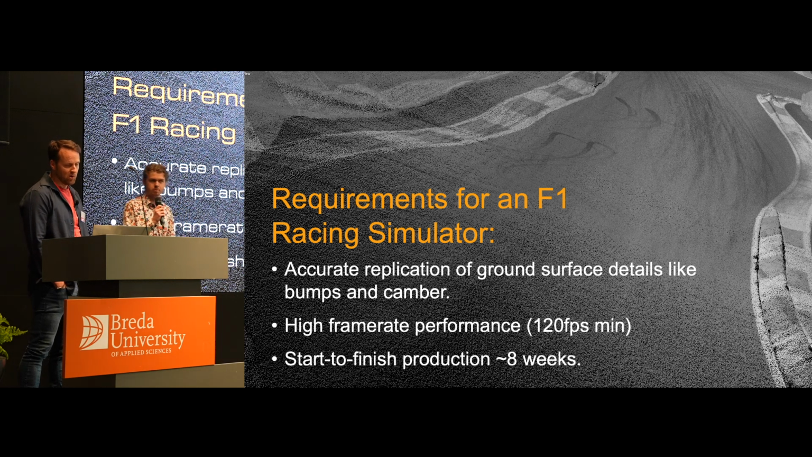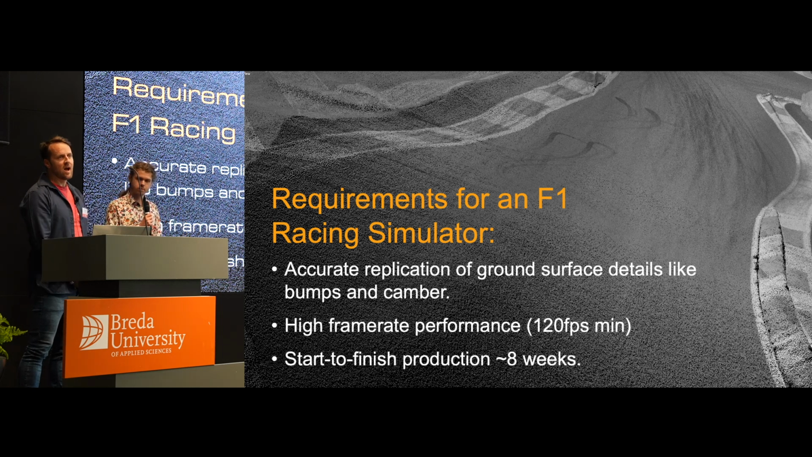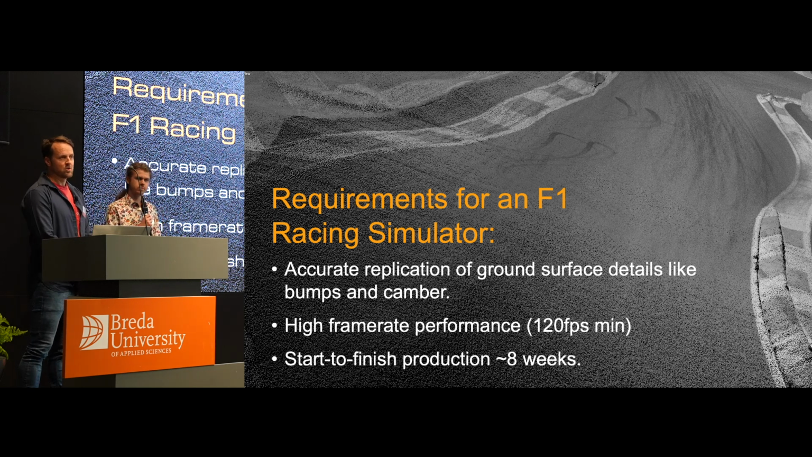So why do we do this? We do this for the requirements of an F1 simulator. Something I want to get across is what's different compared to what we do and maybe what a games company does. We have to literally make a digital twin of that environment. We don't have the creativity to go, this looks a bit boring, let's add this detail, let's make this a bit more jazzy. We literally have to make what is there in the real world.